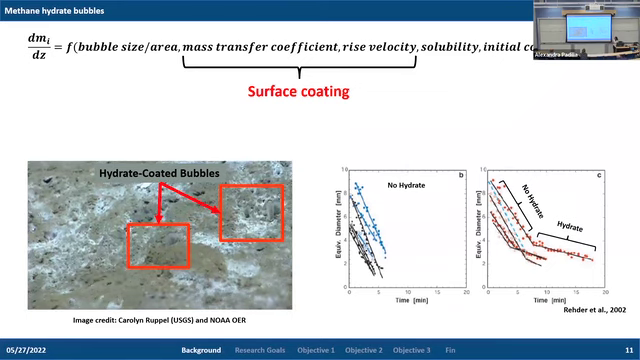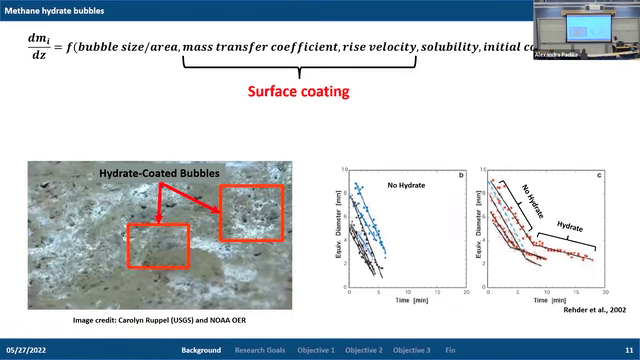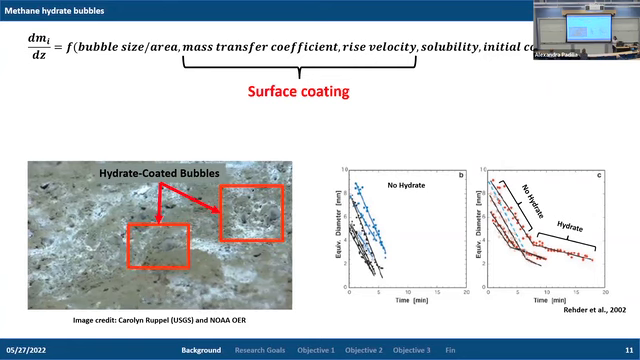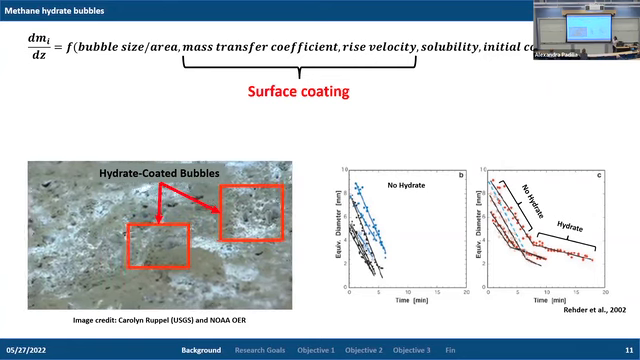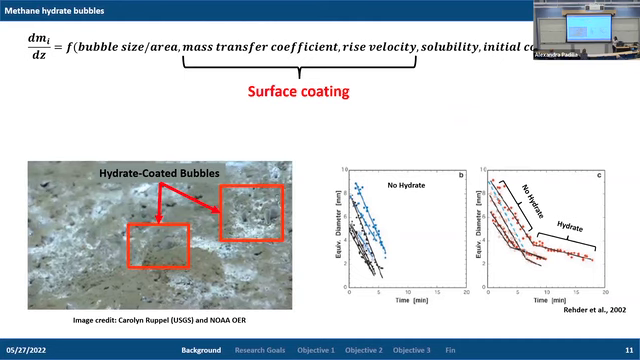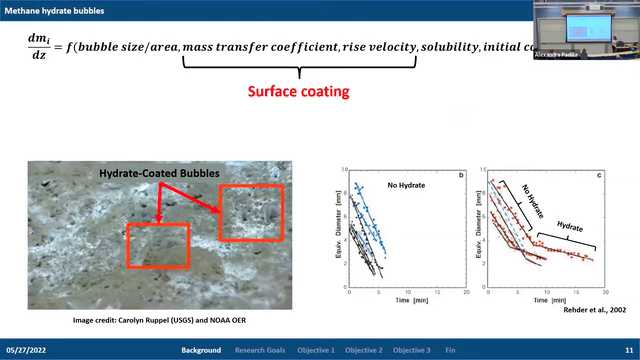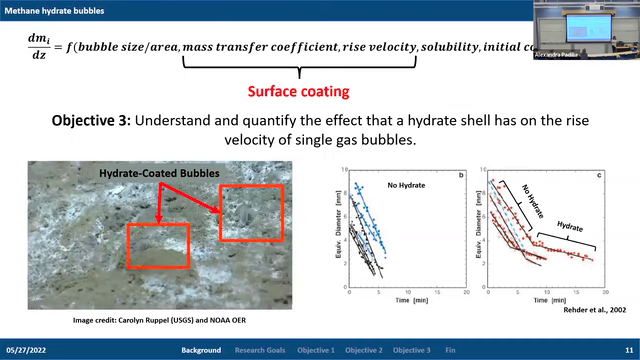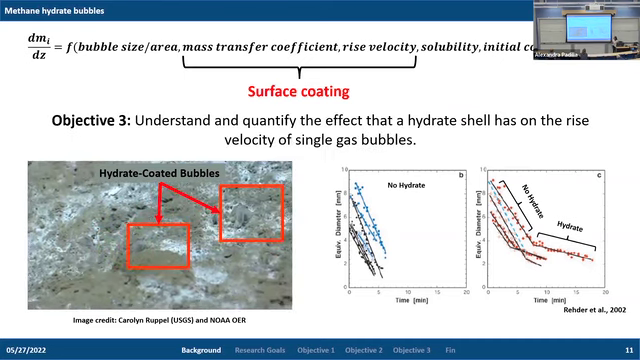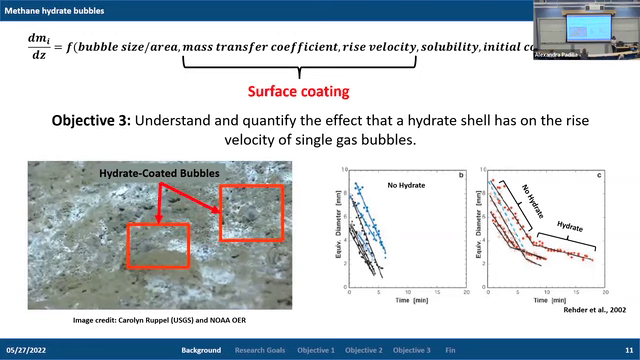And this hydrate affects parameters such as the mass transfer coefficient and the rise velocity. A lot of the dissolution models that have been developed to track the fate and transport of methane in the ocean still don't quite take this into account, or don't understand how the surface coating affects parameters such as the mass transfer coefficient or the rise velocity. And so what objective 3 is focused on is understanding and quantifying the effect that the hydrate shell has on the rise velocity of single gas bubbles.